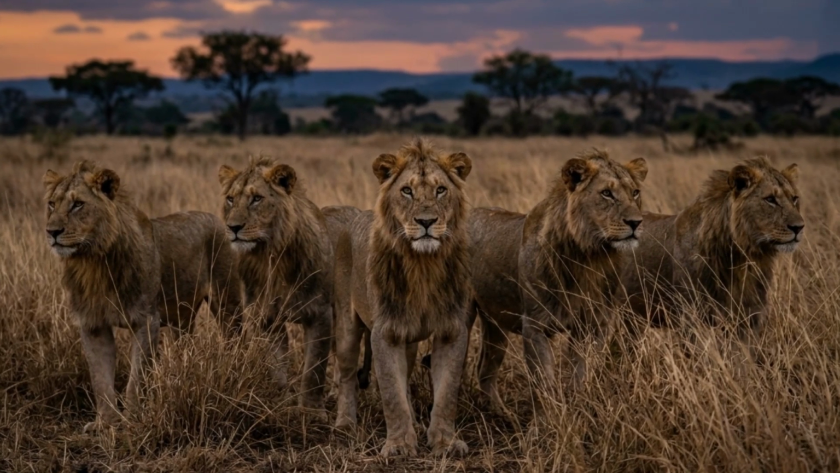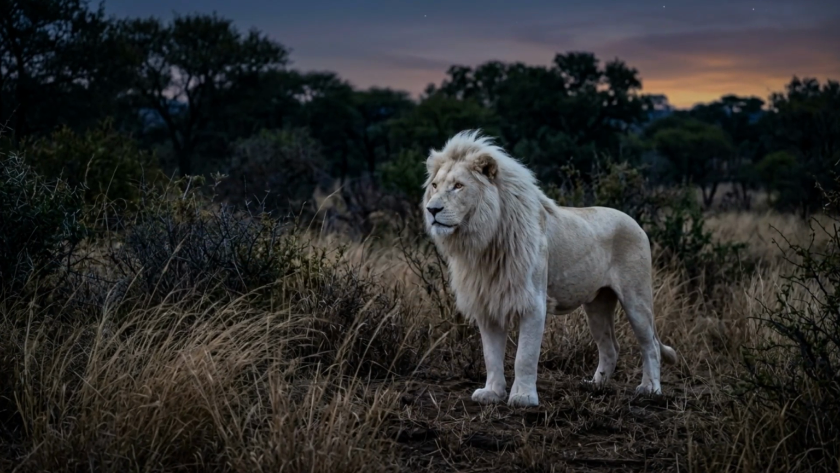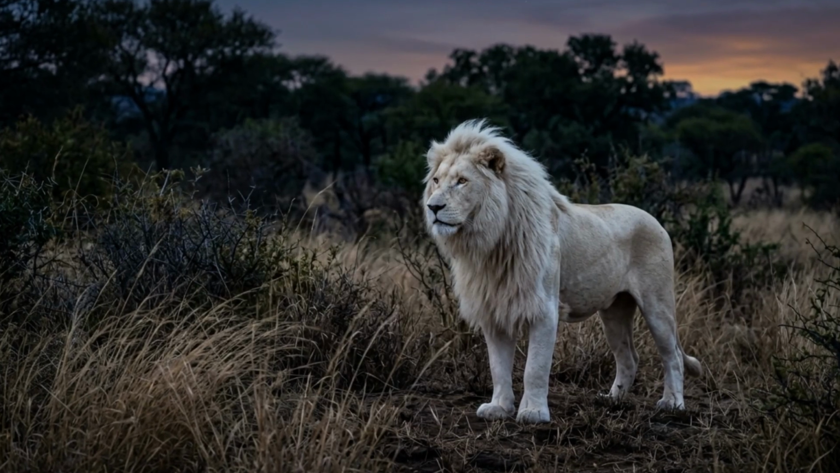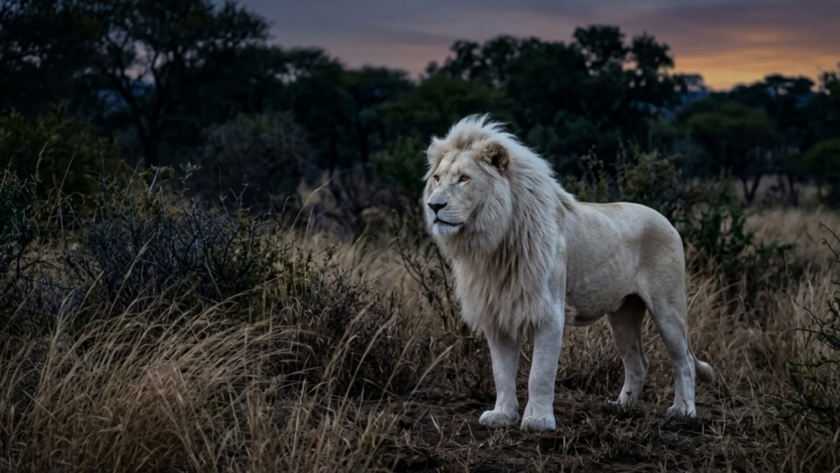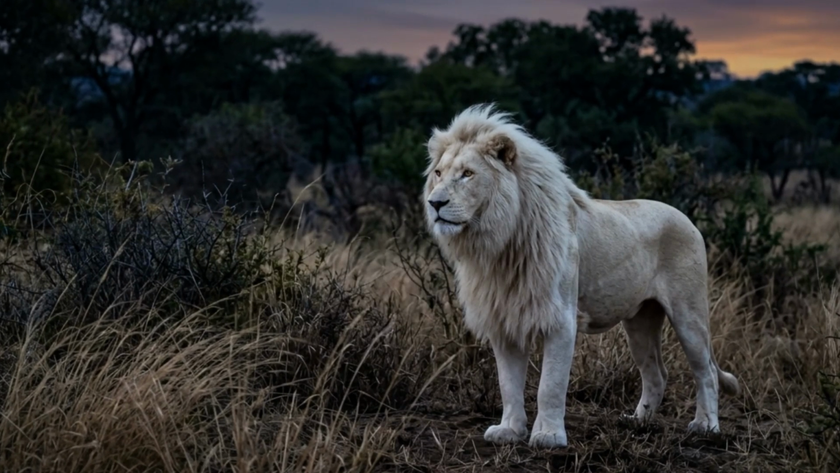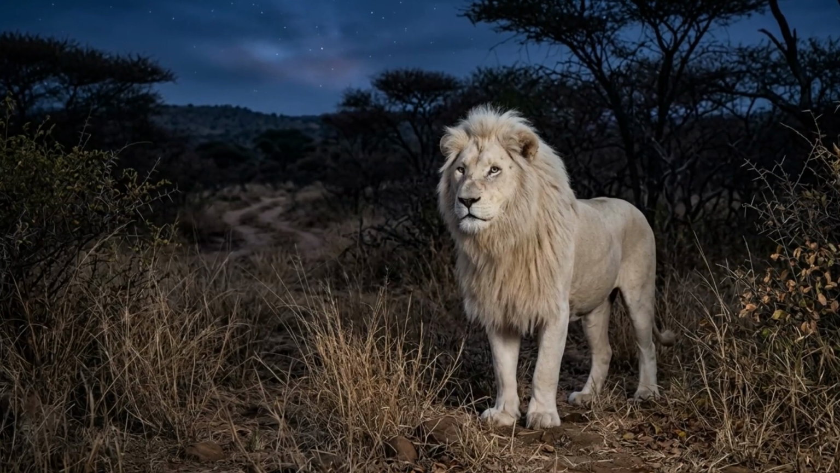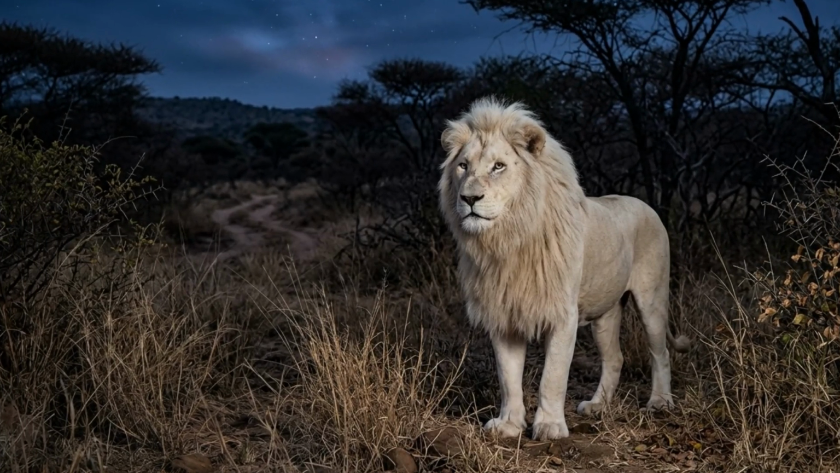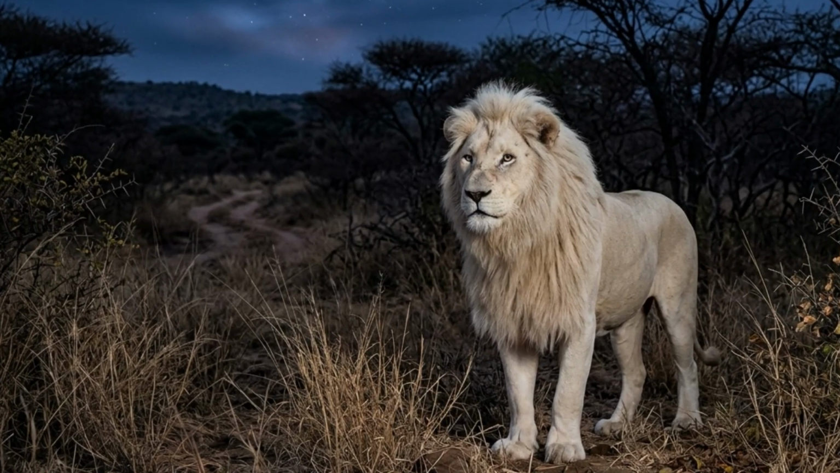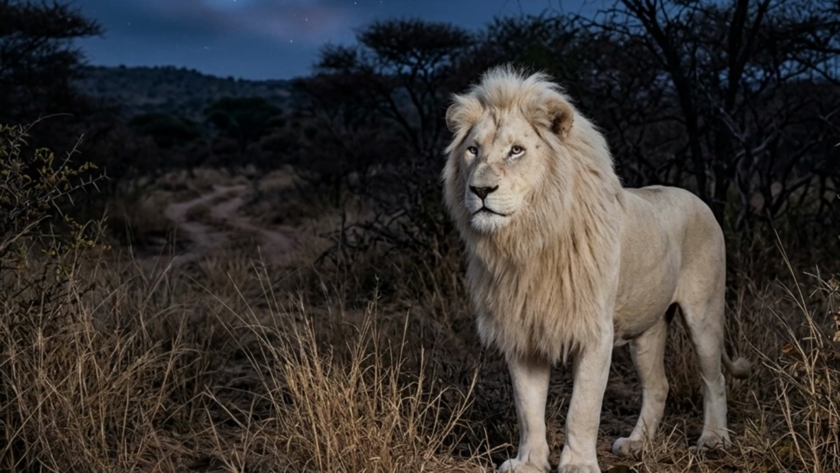In ethological terms, experiencing that level of severe, sudden predation induces a state of permanent hyperarousal. The casual wandering of their youth was gone. Over the next 2 years, the 5 survivors adopted a deeply disciplined tactical approach. They became known to tracking units as the Zonga Coalition. And the reports coming from the deep anti-poaching patrols were staggering. They documented a 5-male coalition led by a colossal 200-kilogram white lion with a face covered in war scars. The genetic anomaly had become a frontline general.